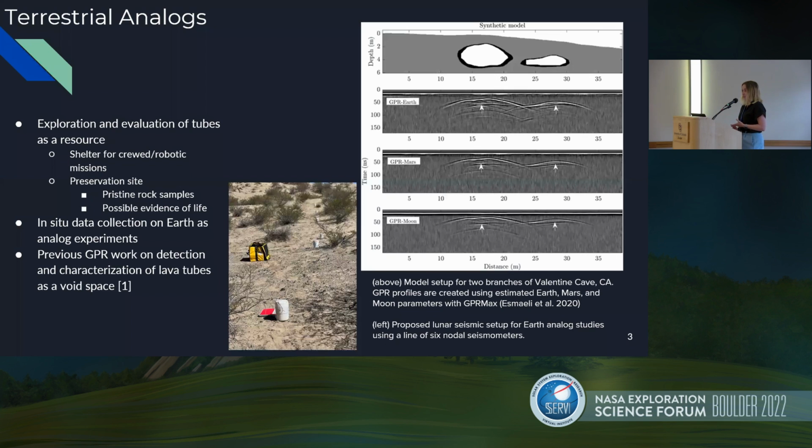They can also serve as preservation sites as they will keep rock samples and possible evidence of life safe from these effects as well. We have terrestrial analog in situ data collection as a very important part of our work, where I have shown on the left here, this is an analog sort of seismic survey that we did at Kilbourne Hole this past April, where we set out 6 nodal seismometers following along what we would expect astronauts would do on the moon to collect seismic data over possible subsurface voids.